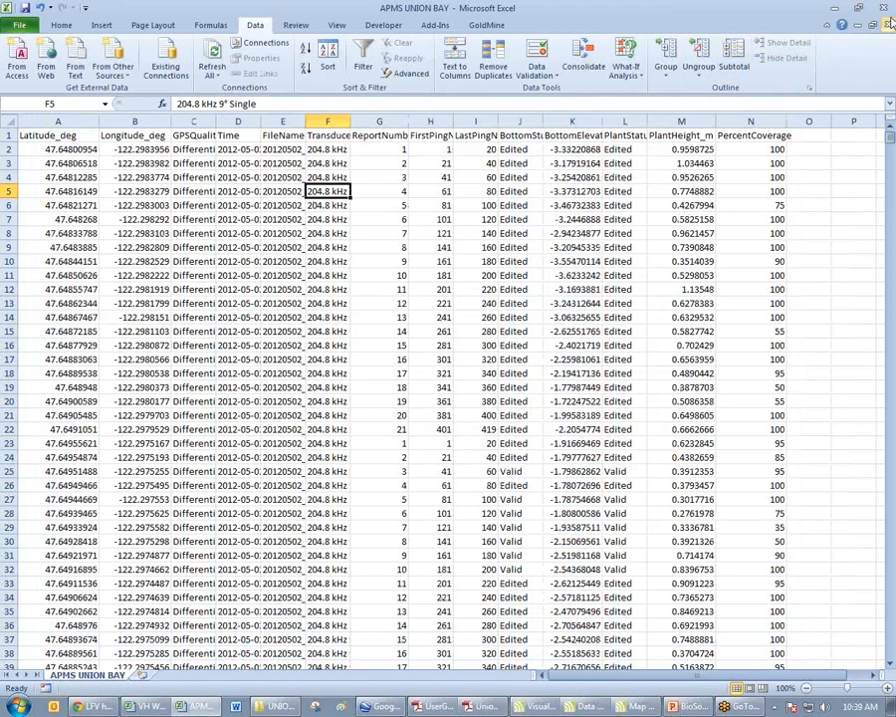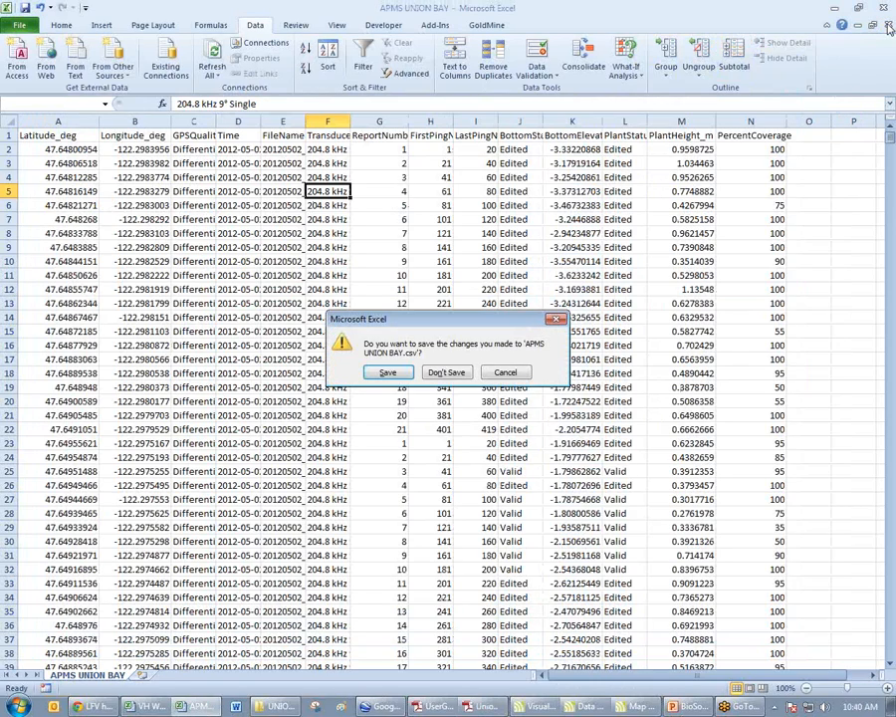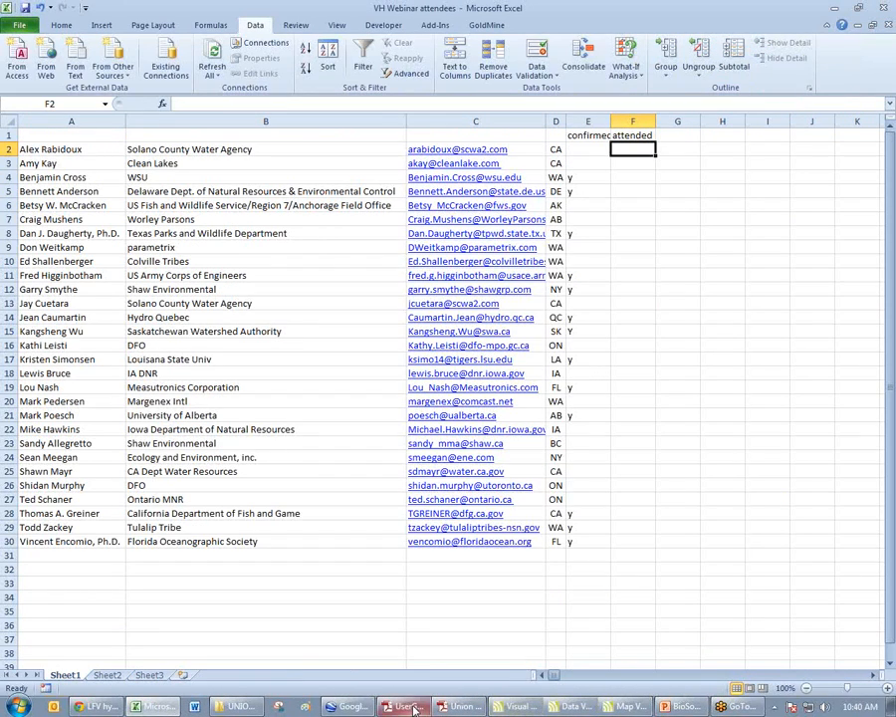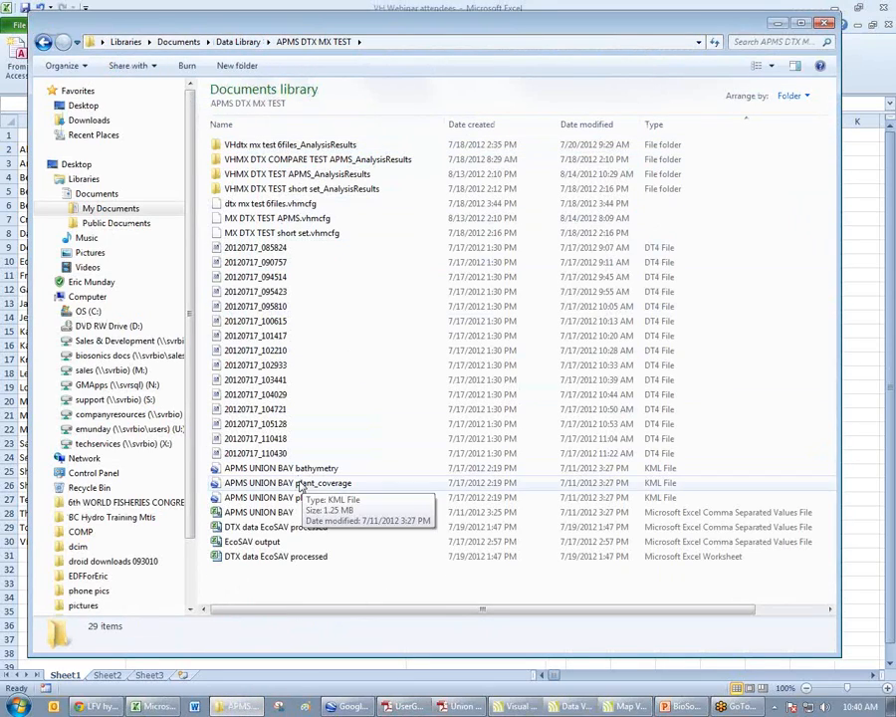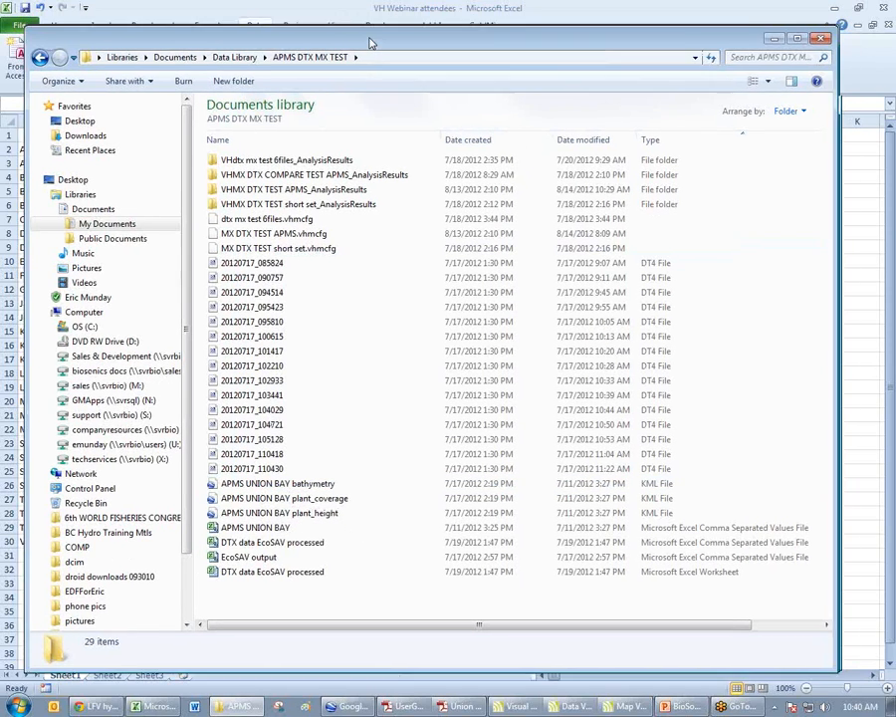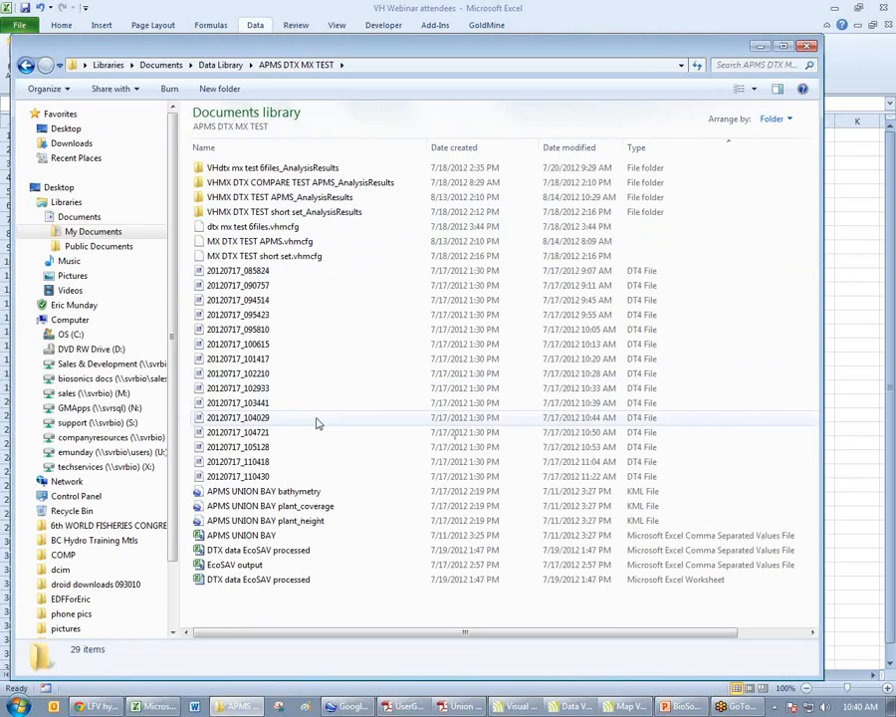So this is the CSV file output. Now the other output type is the Google Earth KML files. Imagine you have a colleague, a client, a supervisor somewhere that you want to share your information with, and you want to send them some information that they can immediately understand and interpret. These Google KML files are very portable. They're not big files.